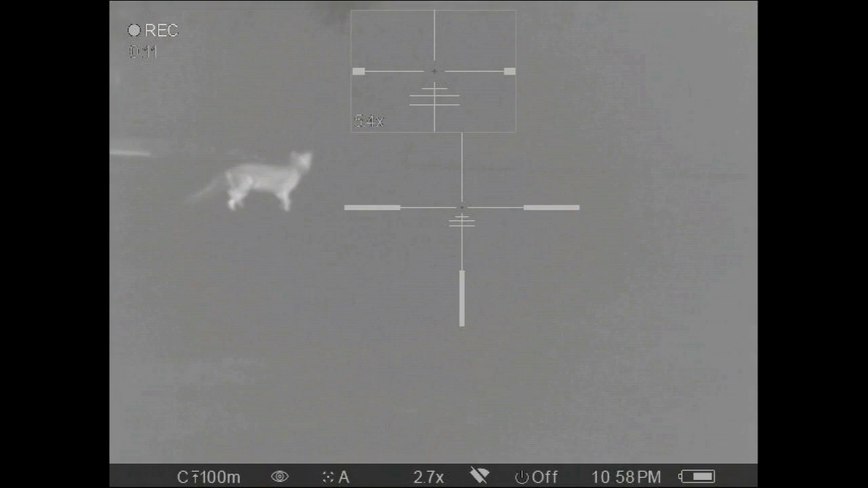Foxes seem to be everywhere this evening. It doesn't take long before we bump into another one. This fox winds us and is off, but in true fox style, he can't resist one last look back.